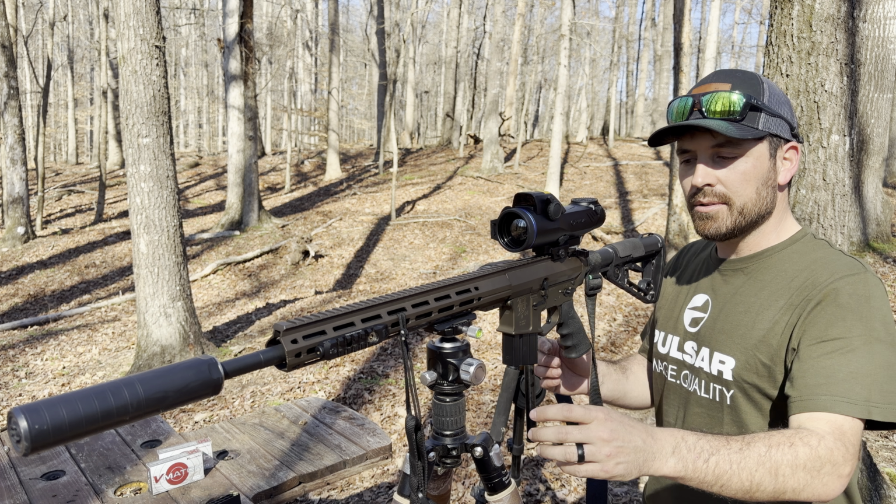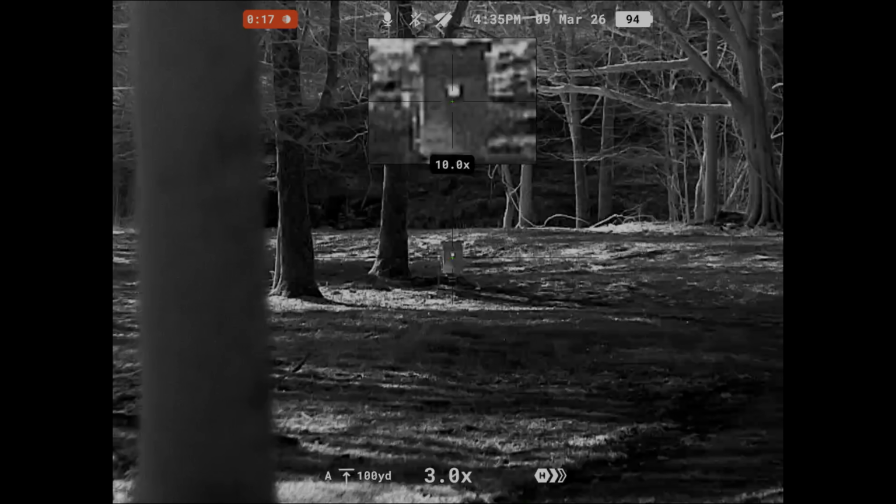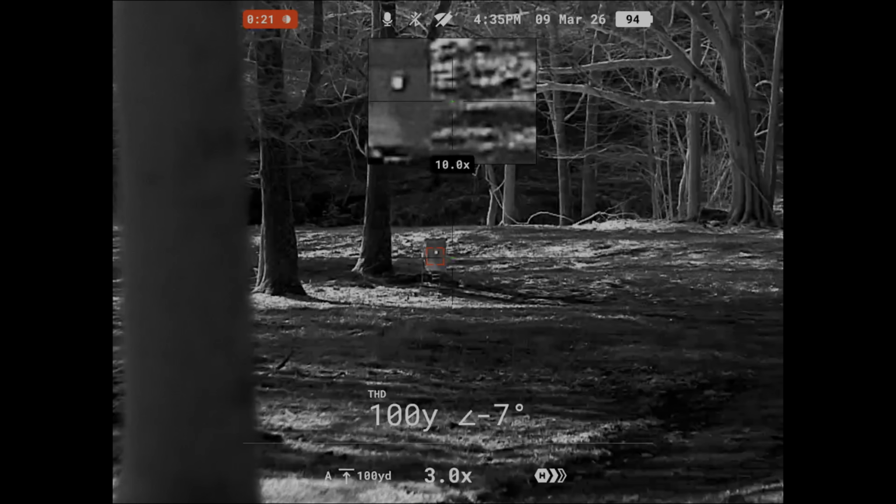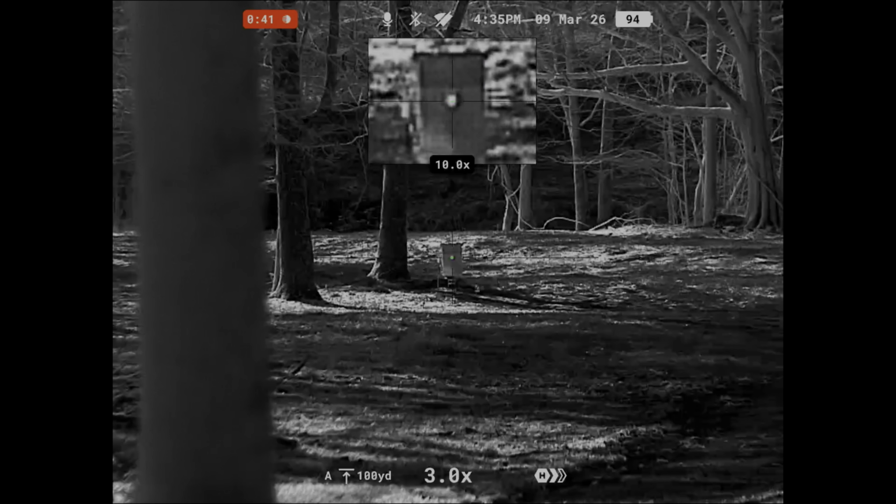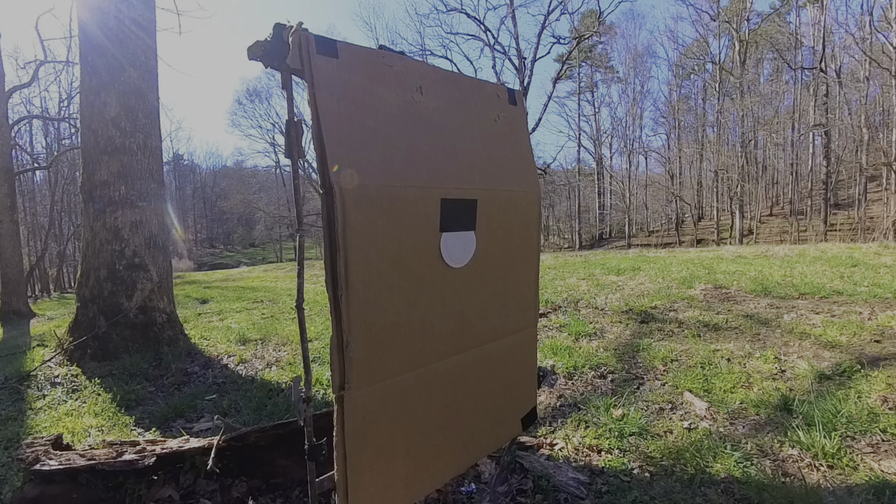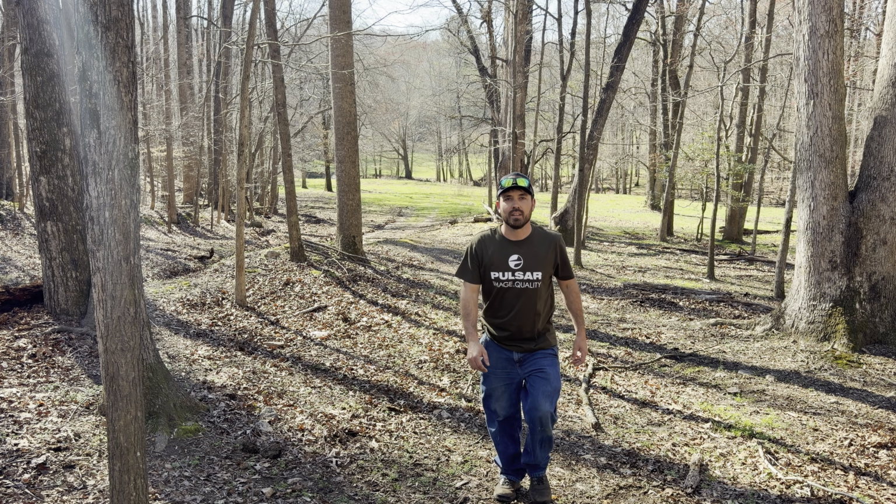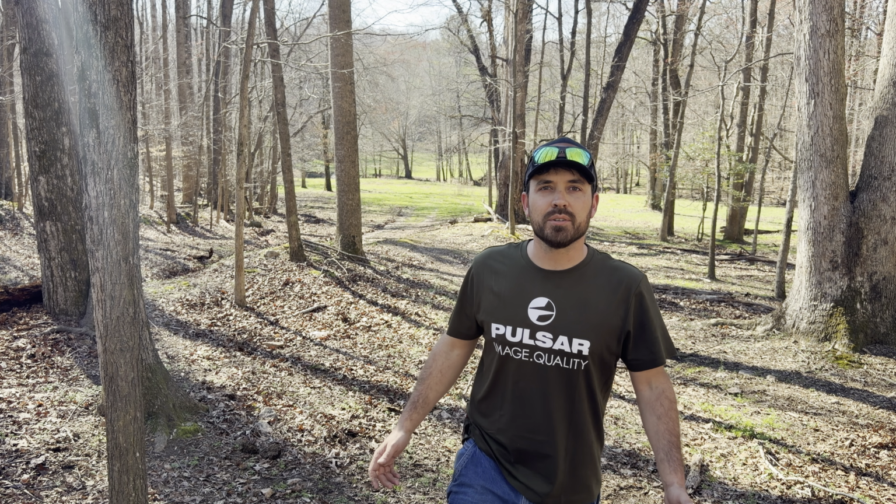I'm going to take a few shots through here. We're going to confirm that we're at 100 yards. Yep, we're at 100 yards exactly. I'd say our shot at 100 yards is looking pretty good. I know what you're thinking.